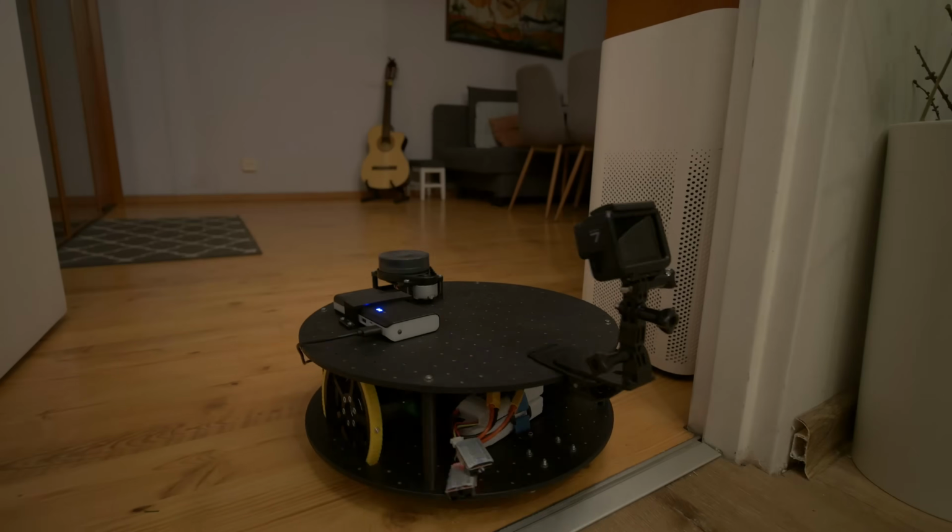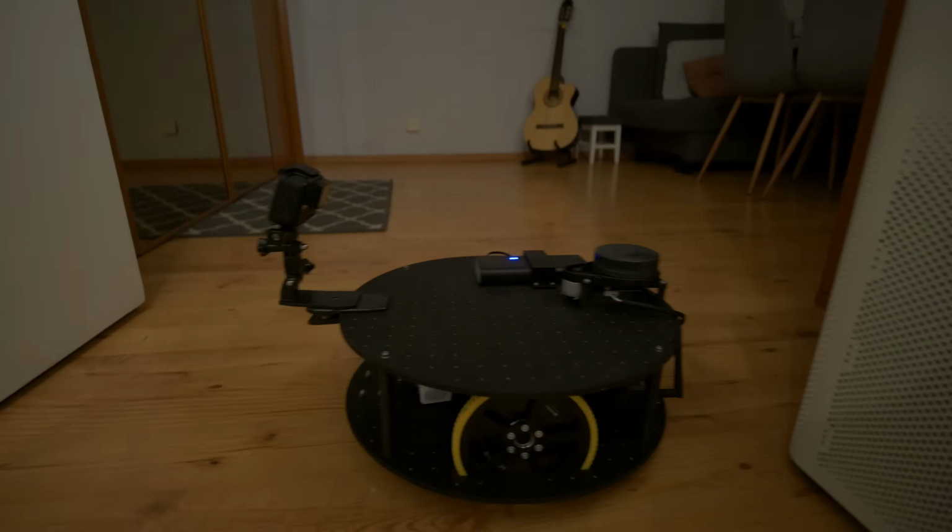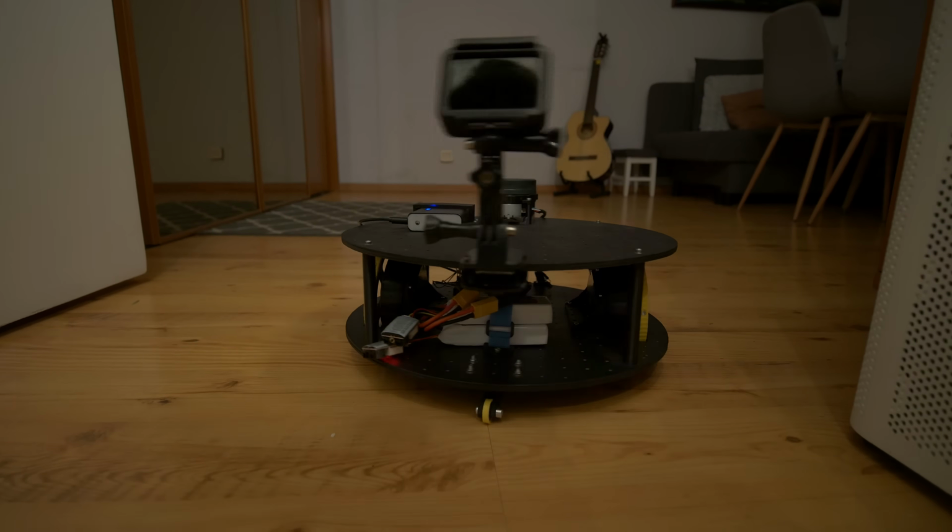I think it's time to put the Raspberry Pi on this robot and see what it can do. I will start with programming simple Python scripts to control the robot, and then we'll move on to ROS, Robot Operating System, and see if I will be able to build some more advanced robots, because that would be really cool.